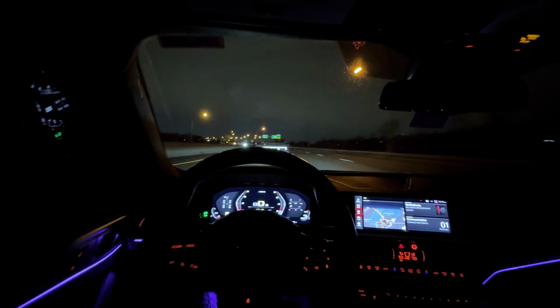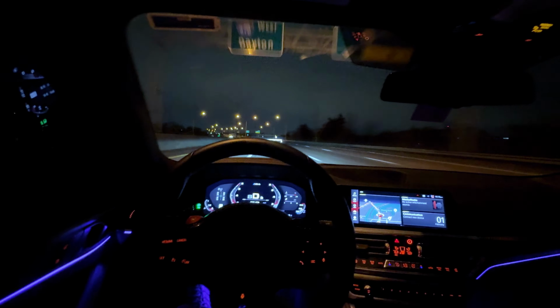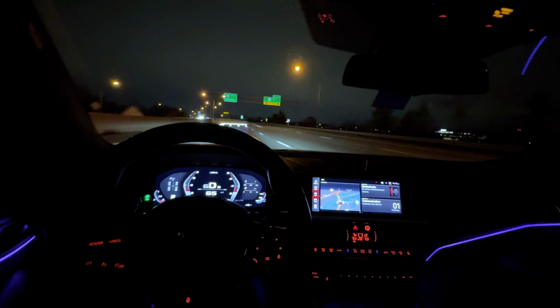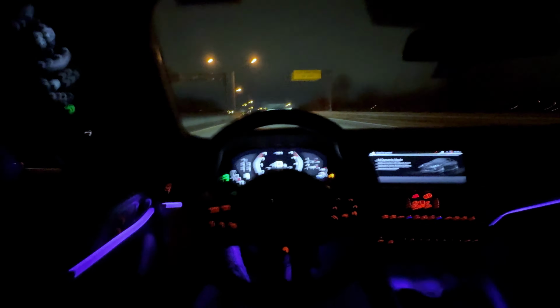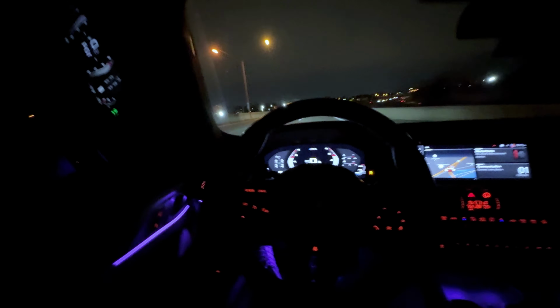Oh, we got a nice little opening here. Let me go ahead and slow down. Shit. Y'all see what I'm saying? That's why I'm running on E85.